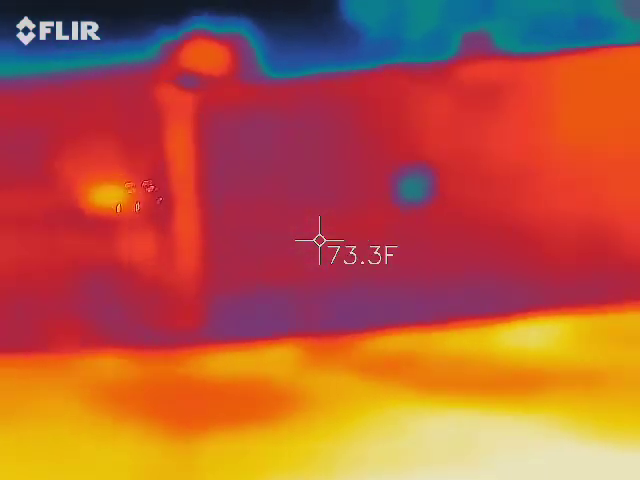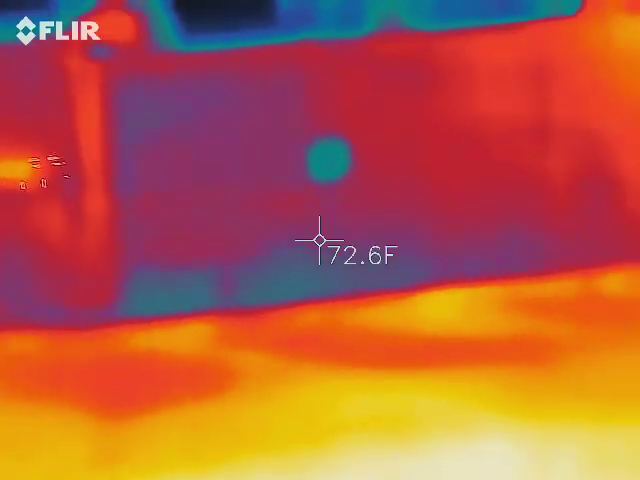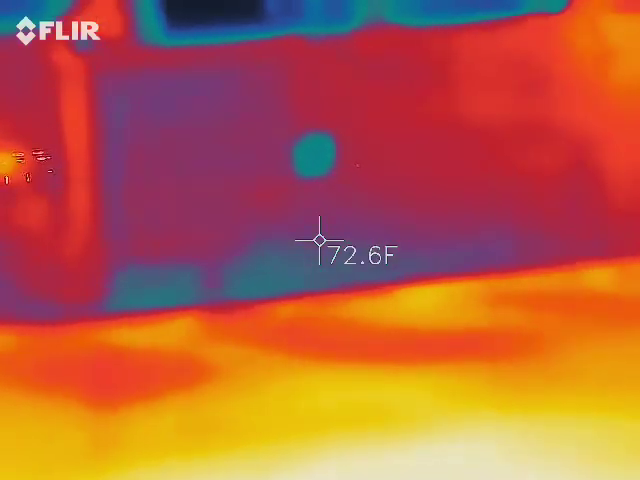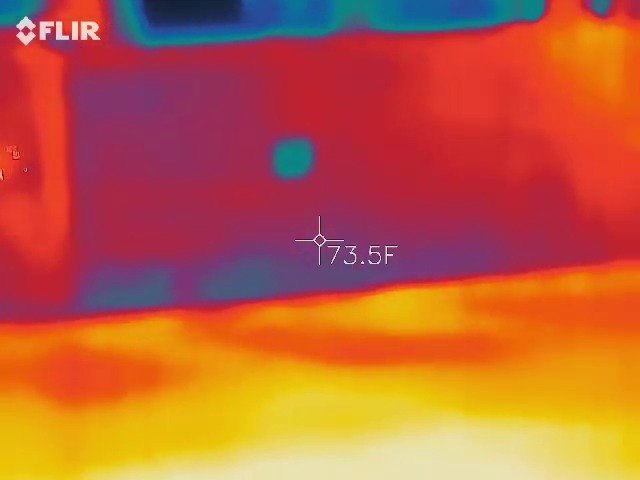You're getting a little bit of a reading already. So I want you all to know that we're standing on a sewer line and there's no electrical lines near us. Sometimes it waits until we leave. Sometimes it wants to start in the middle or over there. I never know what's gonna happen here.